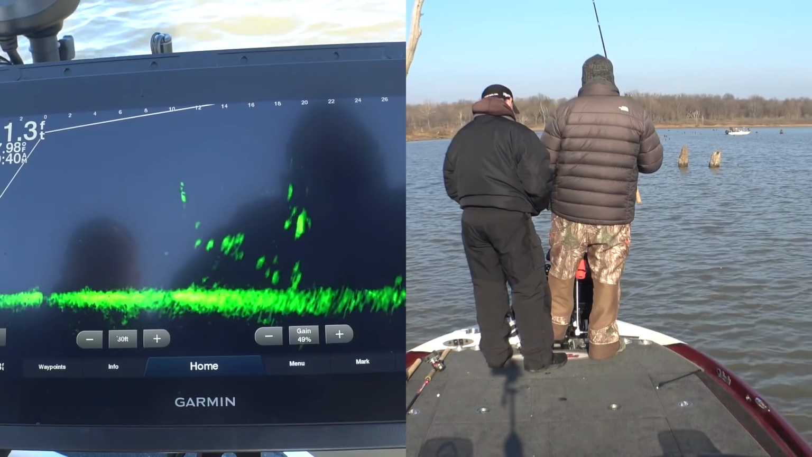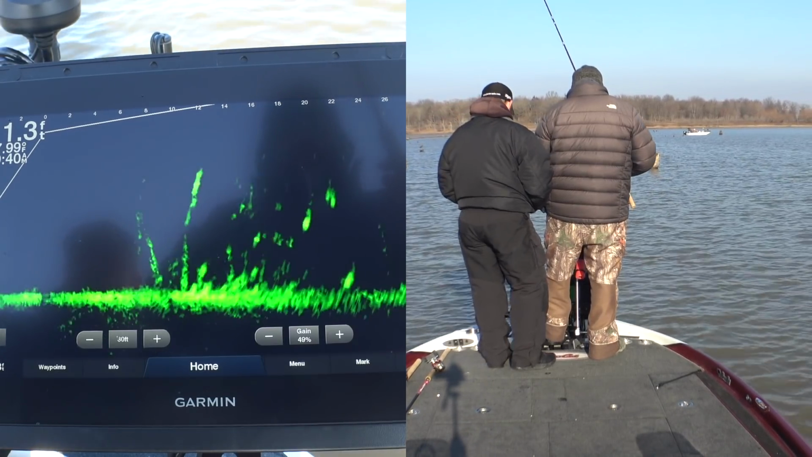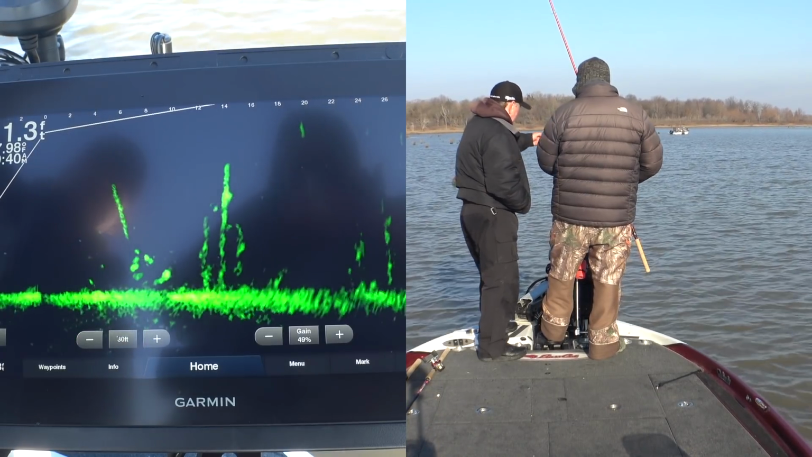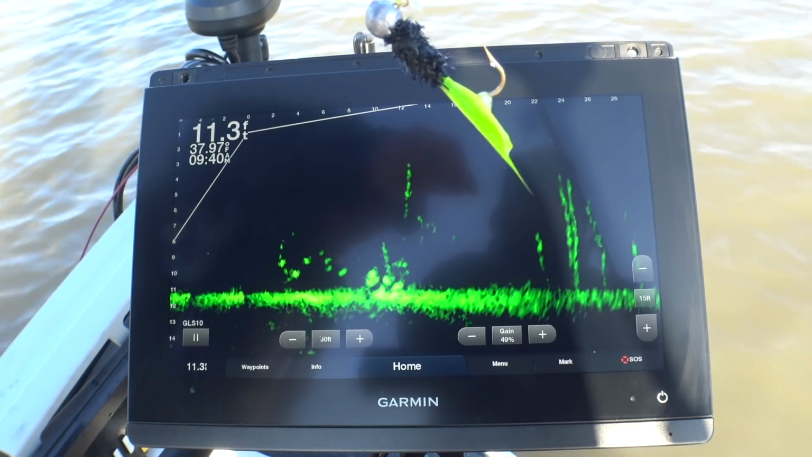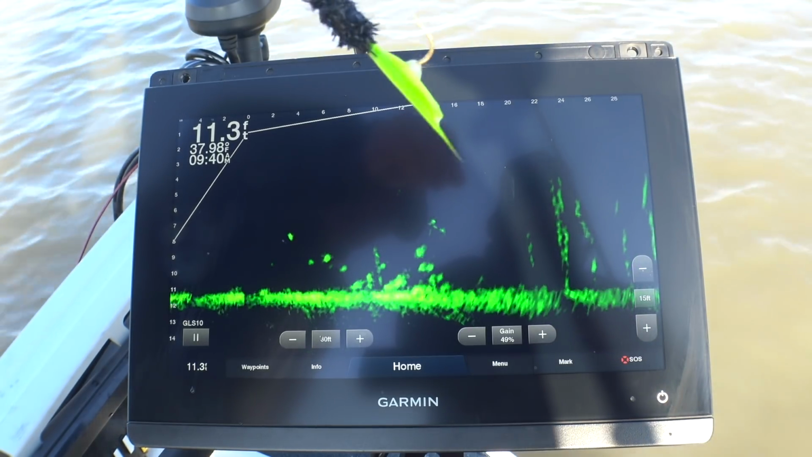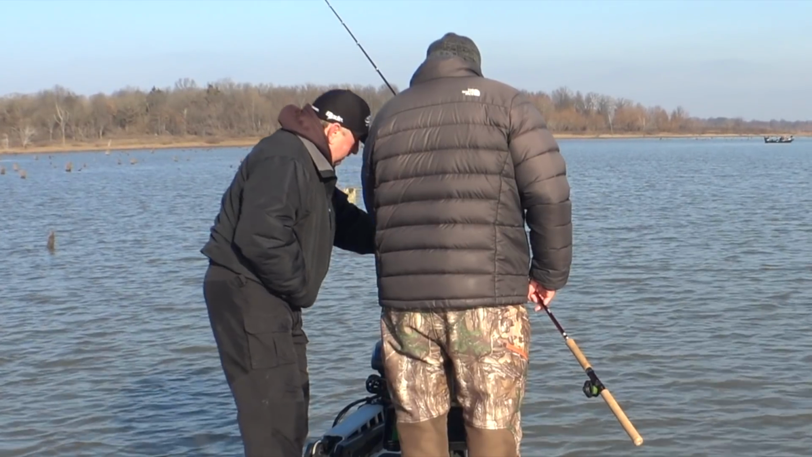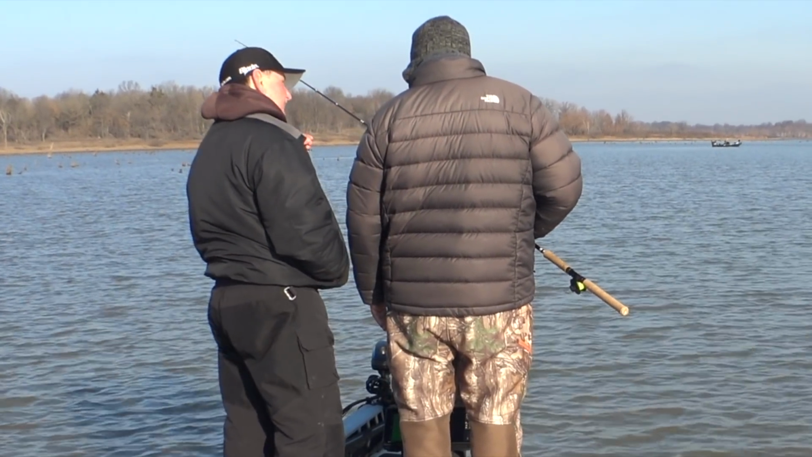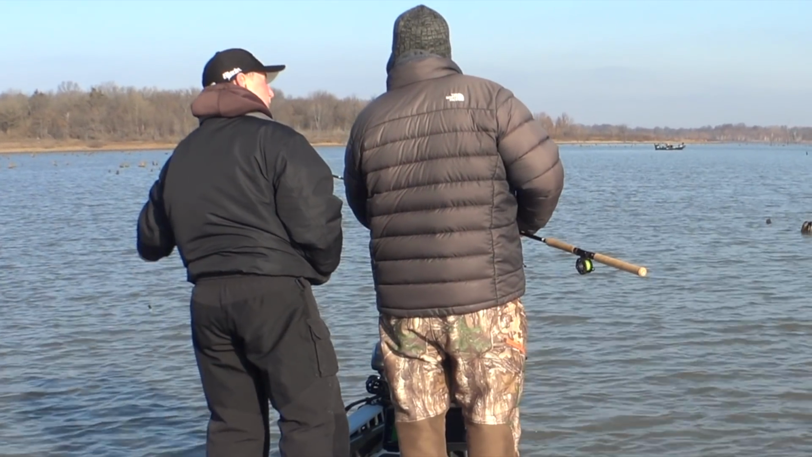Got a good color on the old black and chartreuse. Let me see that. I'm going to hold this right here. So you just got your hair jig, a silver head on it, black, chartreuse. I noticed in your jig box, every one of your jigs has that silver head on it. You like that? Is that by design?